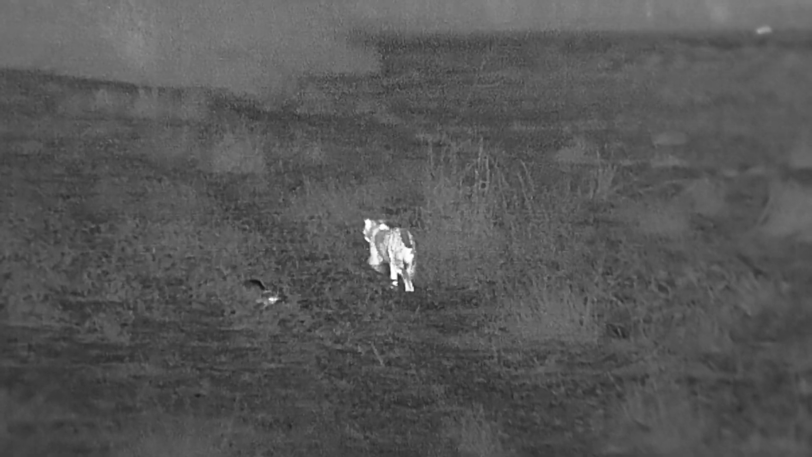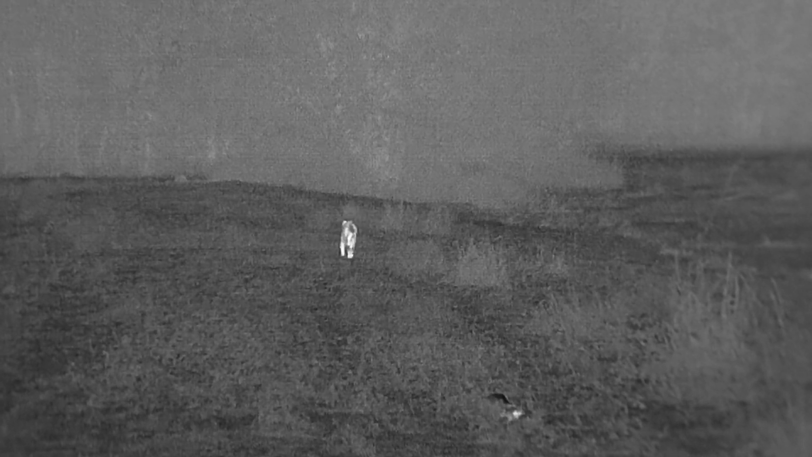And as if this cat putting his nose up to the Foxborough wasn't enough, he slowly starts to leave, and we changed sounds and got him to come right back. There's a Foxborough sound called baby cottontail that, in my opinion, is one of the best sounds ever recorded that works wonders on cats that are either hung up or leaving. If you don't believe me, just watch the reaction of this cat once he finally hears it.